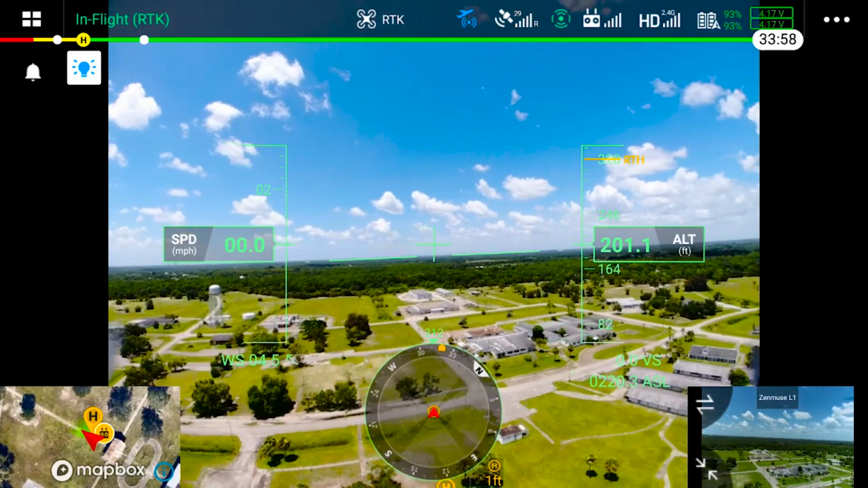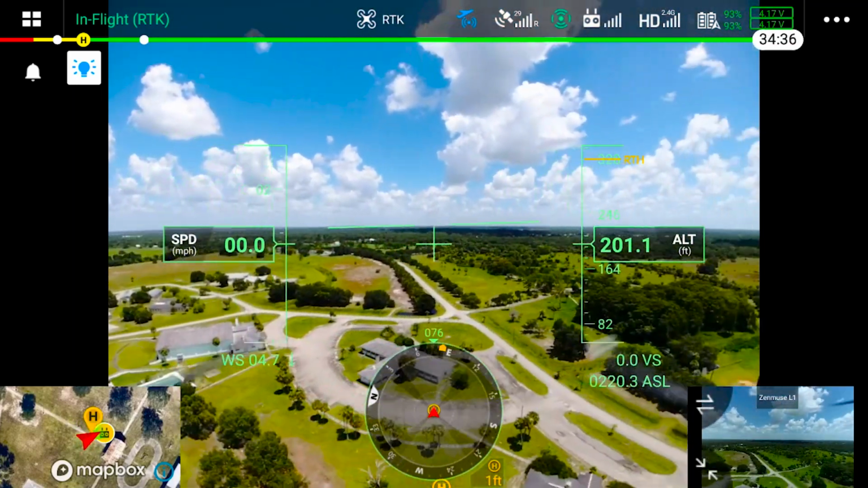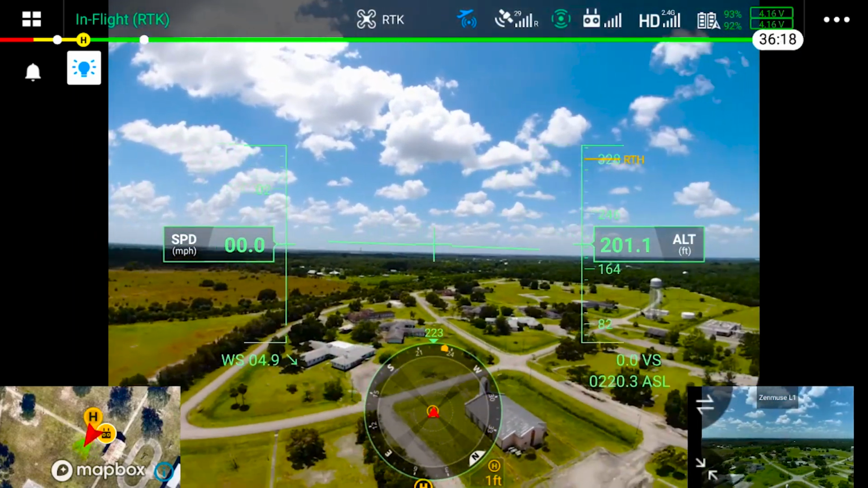Check my horizon. I can go ahead and do a safety clearing turn. One full rotation at this point in time. Verify. Yep, everything looks good.